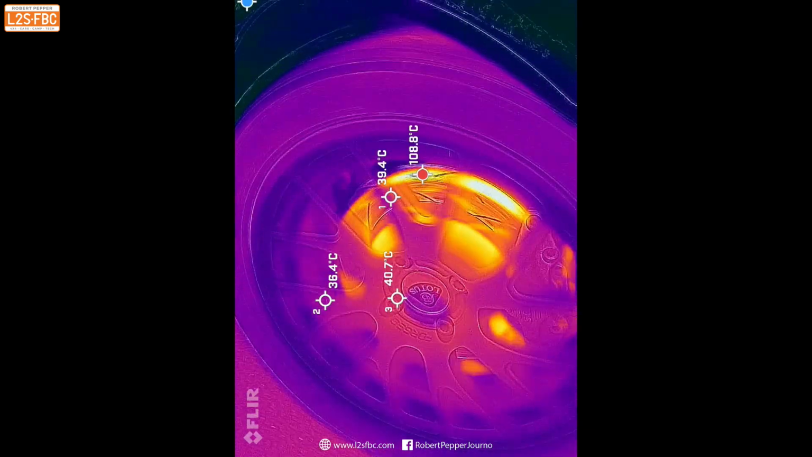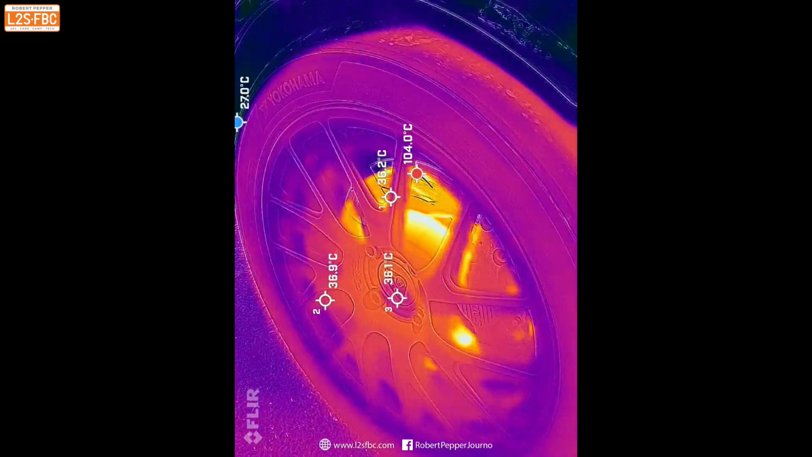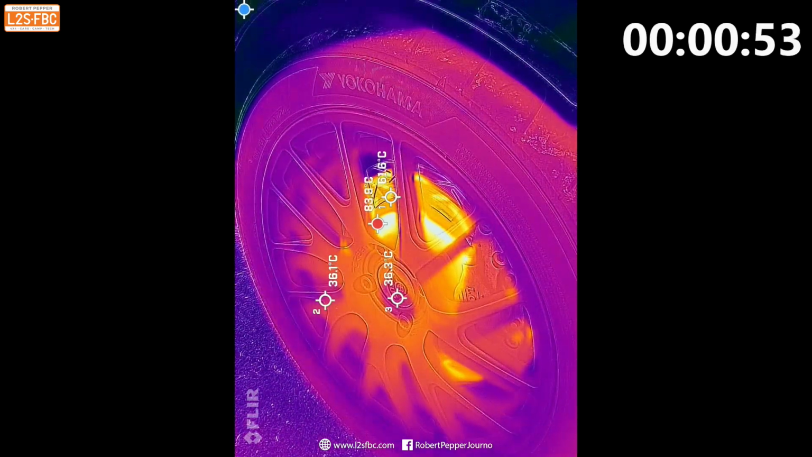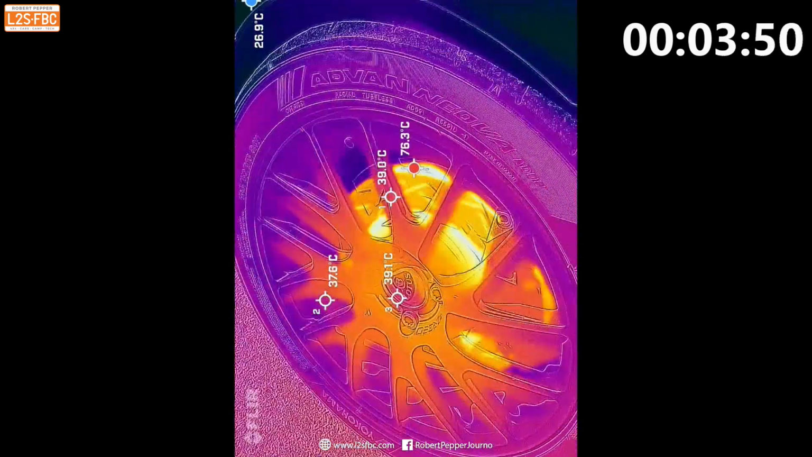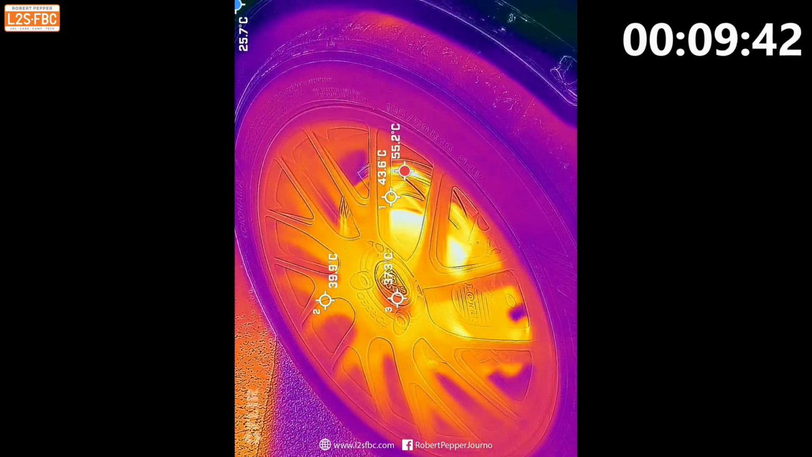Okay, so that was 3 stops from about 100 k's an hour down to about 0 or 20. And what I'm going to do now is stop, and I'm going to speed up the camera so we can see how long it's going to take to dissipate all of that heat.